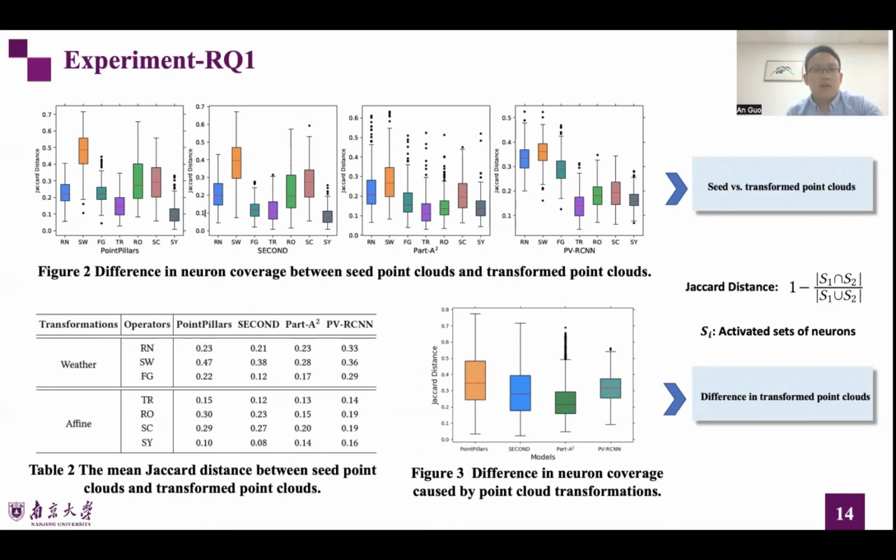Figure 3 shows the result for all possible pairs of transformations for different models. We found the transformed data triggered different DNN internal logic in the 3D object detection model relative to the seed data. Besides, our experimental results indicate each transformation operator has unique characteristics and increases the diversity of the inputs.